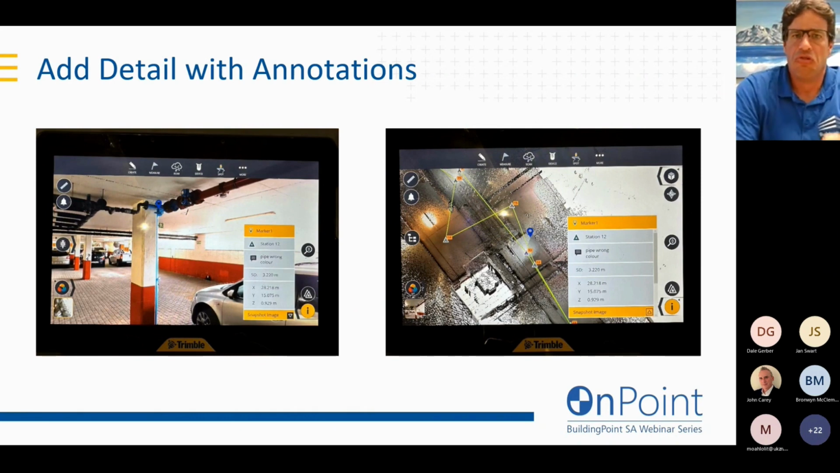It can be useful for doing things like tagging serial numbers of assets in your data set, getting room IDs, noting the positions and invert depths of manholes, and those type of things without having to actually go up and scan inside the manhole, or make sure you've got room IDs in your scan data set.